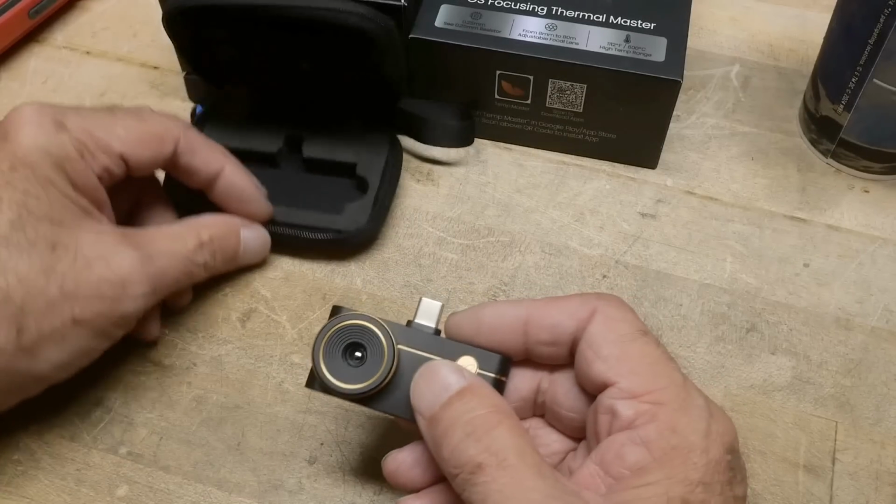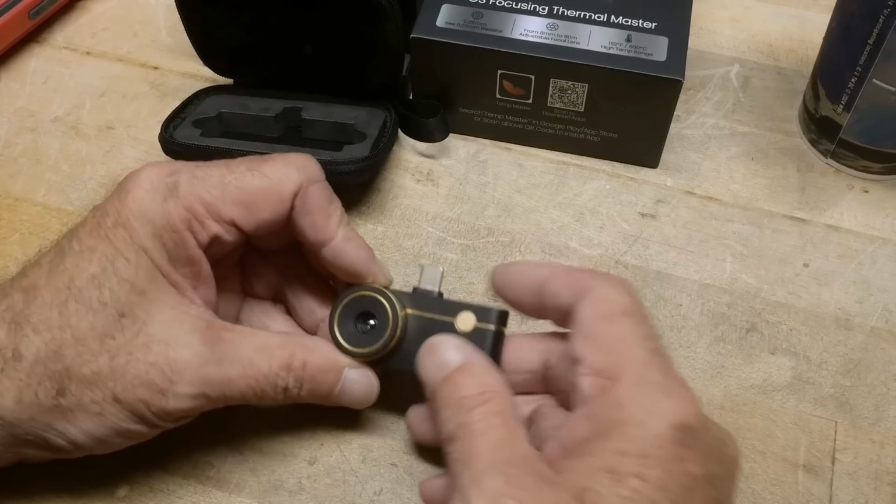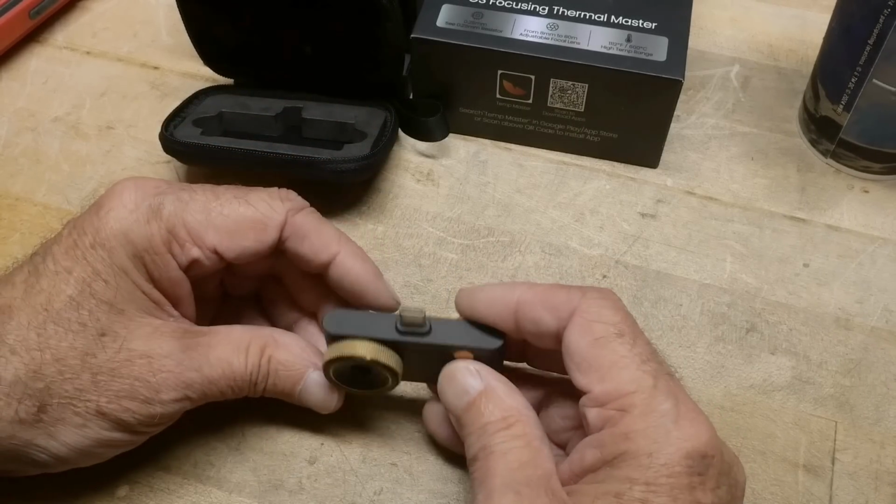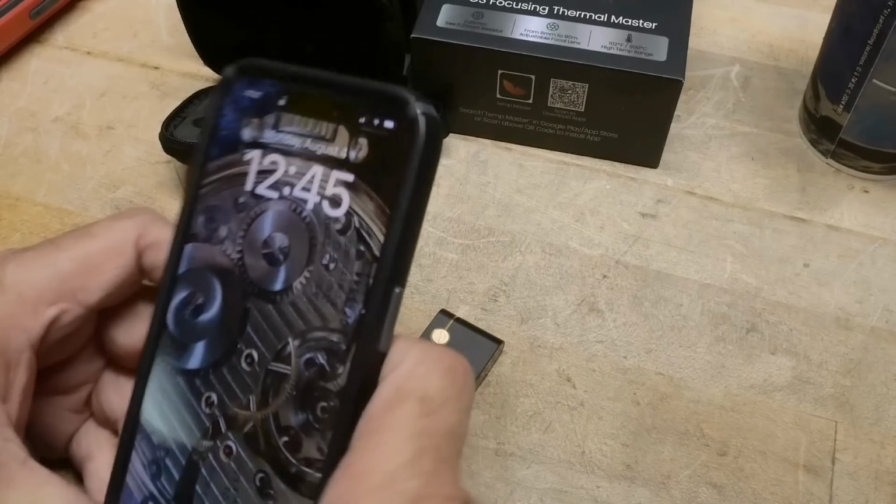If you're doing things like HVAC work where you're just looking at leakages of thermal things in your house and stuff like that, you don't need this fancy close-up lens, but this is really nice to have, to be able to focus, okay?